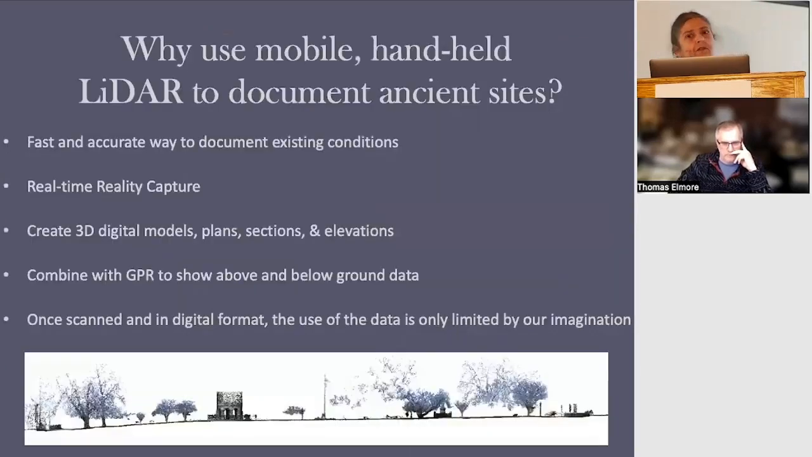So why use mobile or handheld LiDAR to document these ancient sites? Well, this is a no-brainer, because you can tie the LiDAR with the GPS, and it provides a real-time ability to capture these. And you are able to get rid of the vegetation. So a lot of these sites are overgrown. So you're able to see alignments and things like that we wouldn't be able to see. And you're able to geo-reference everything.